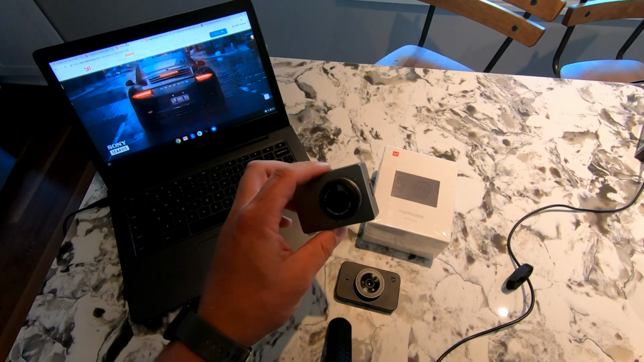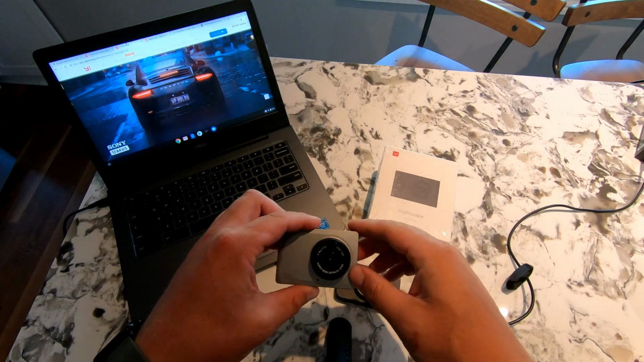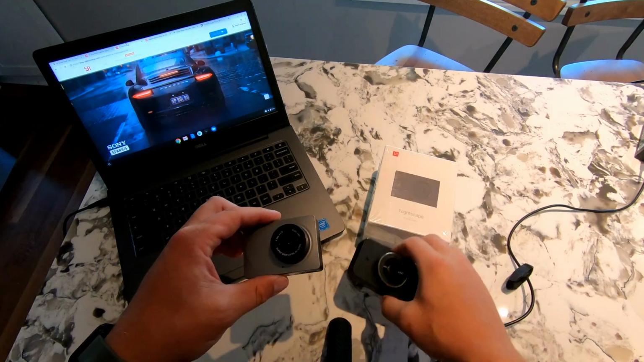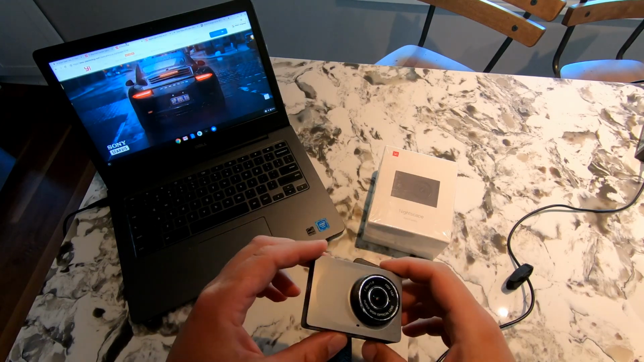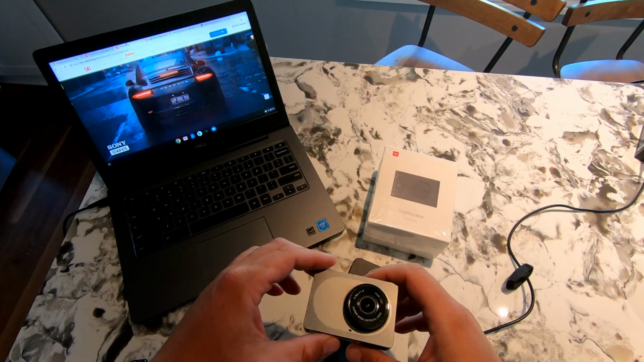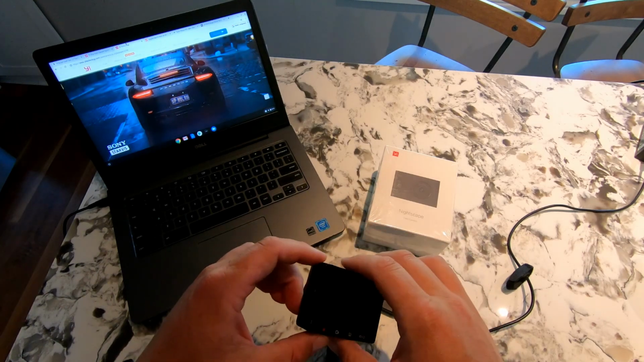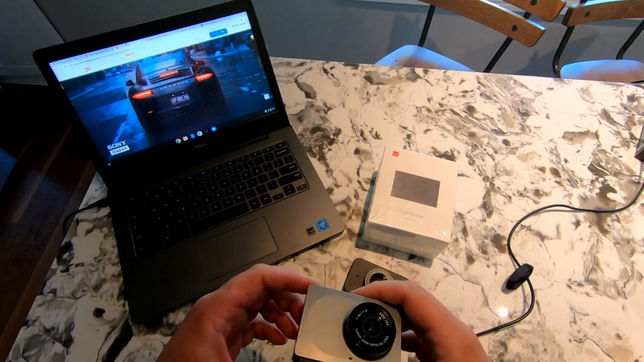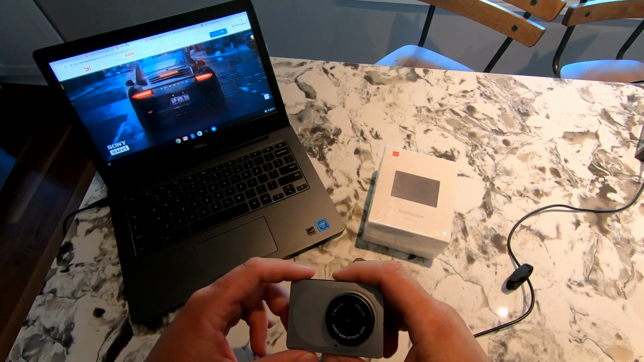Now this Yi dash cam is probably my favorite, even though it's older than the Mijia. It's been rock solid. It's never really let me down, except on those rare occasions where it's super cold and it won't start in the morning, like we're talking negative 15 degrees Celsius. This camera has been rock solid.